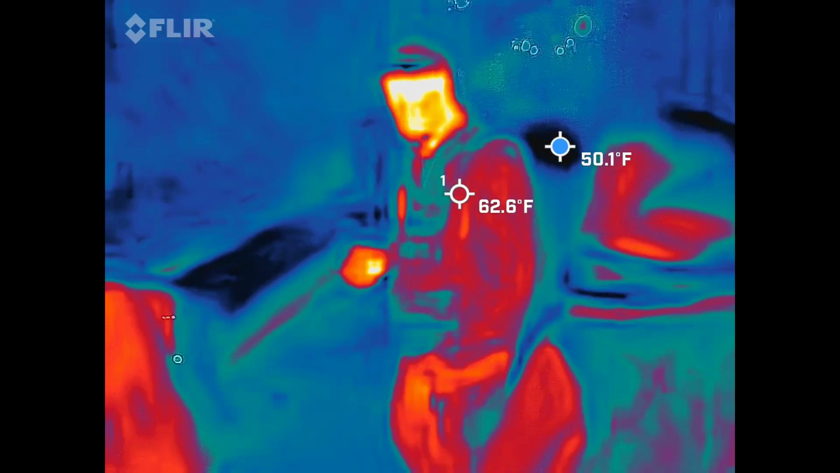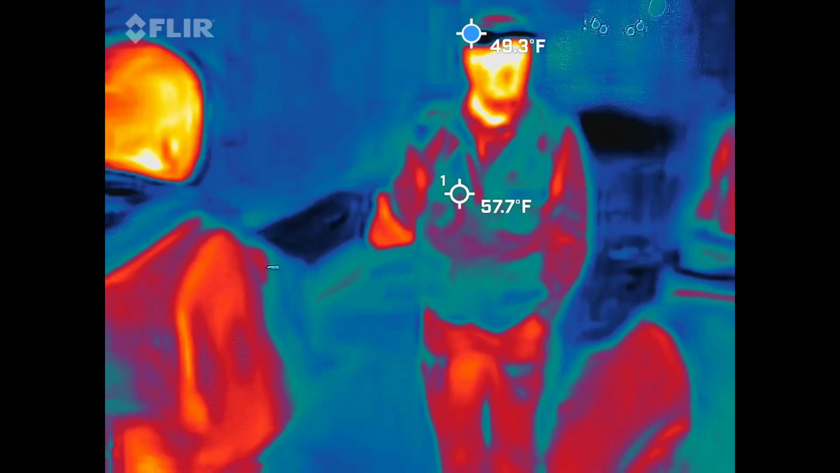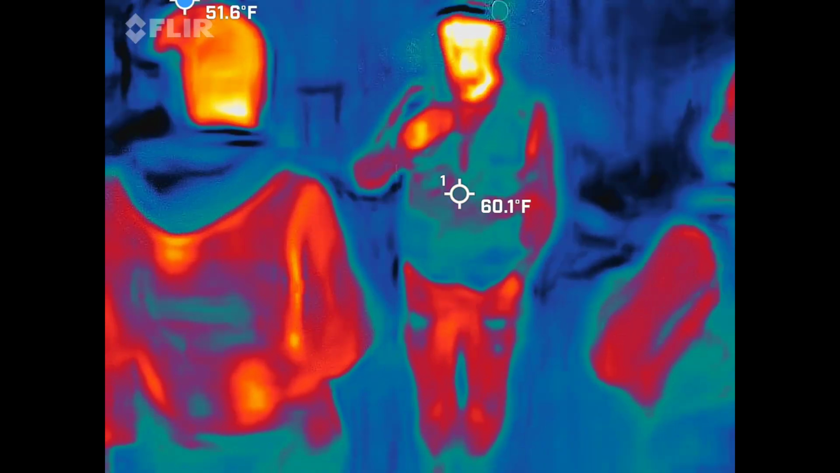Anybody else smell vinegar, by the way? Yes, I do. Yeah. I moved, and all of a sudden. Yes, I thought the same thing. As soon as I started walking that way, I started to smell vinegar.